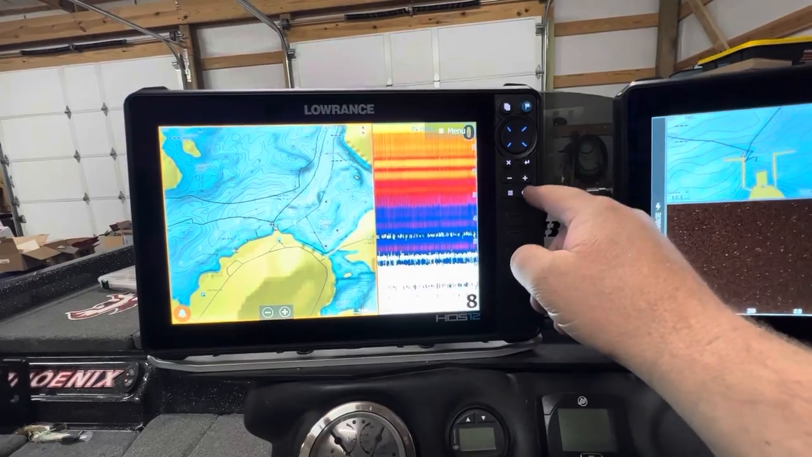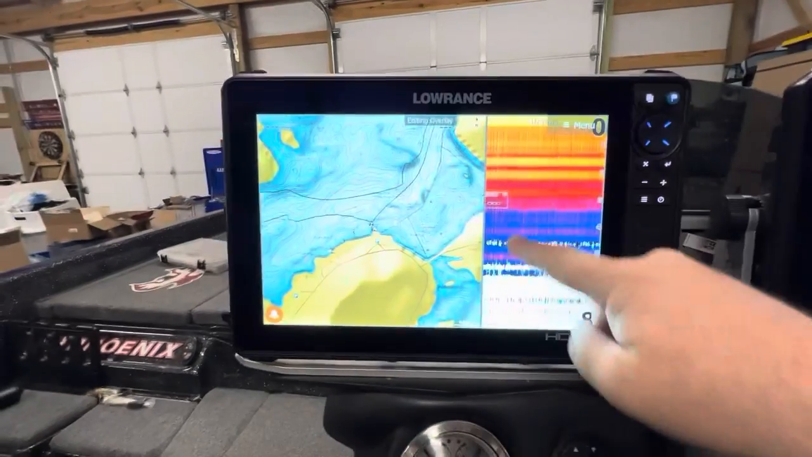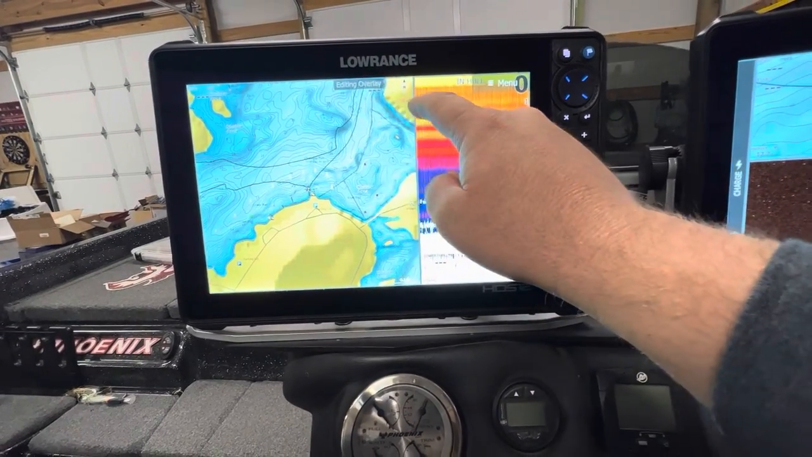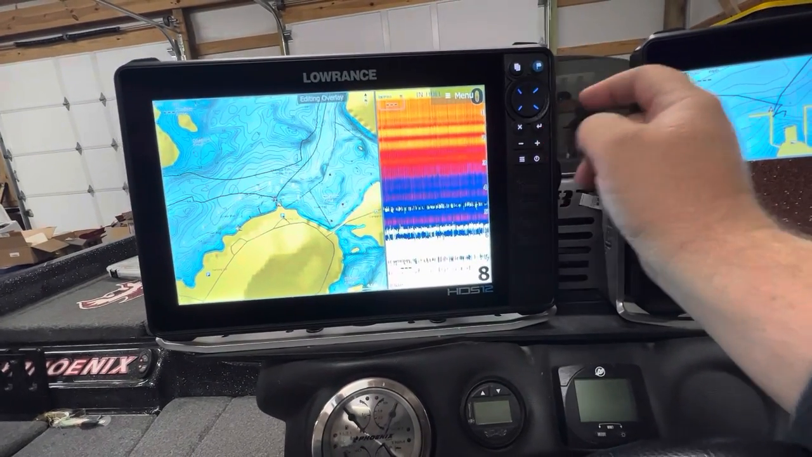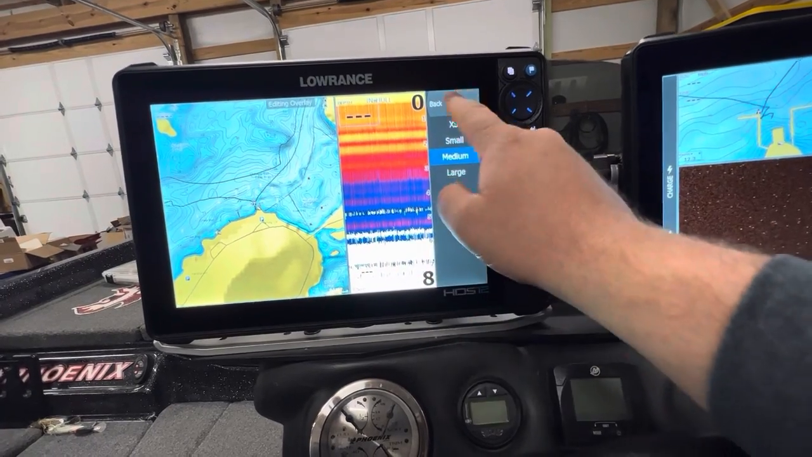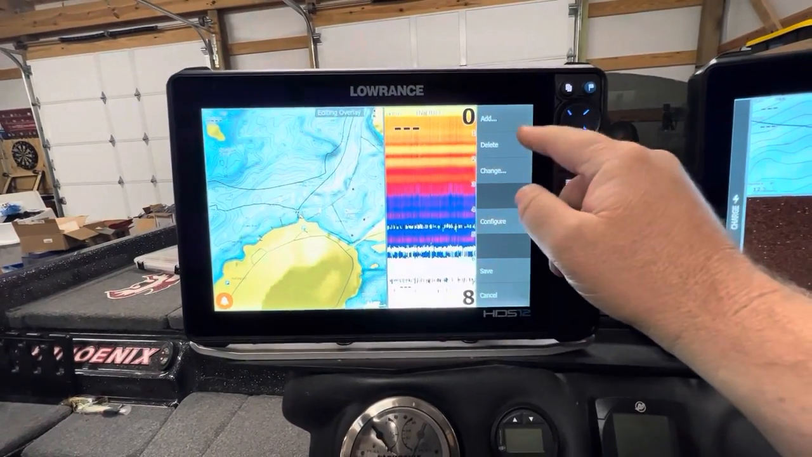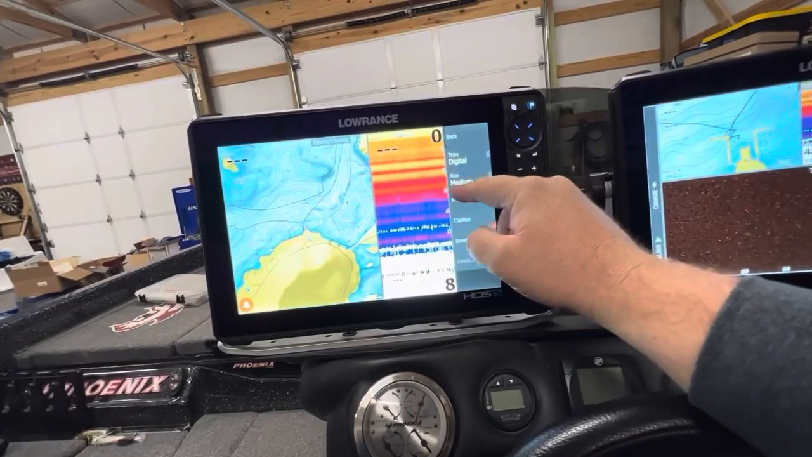We're gonna go ahead and edit this overlay. We're gonna move water temp down here. We are gonna do depth right here, and I tell you what, we're going to configure small size. We're gonna go to medium, just so we can glance at it real quick. Speed over ground, let's go ahead and configure that too and make that medium as well.